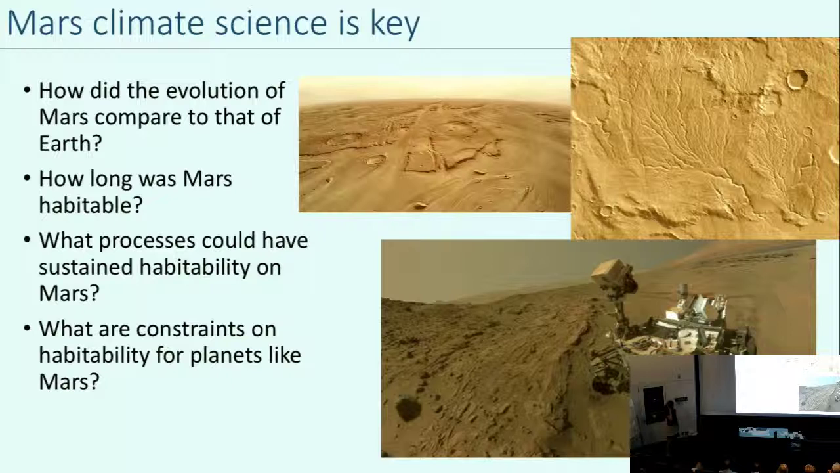And what are the constraints on habitability for planets like Mars? So now we can go out, we can use telescopes, and we can find exoplanets of different sizes. And one of the big questions that people have about exoplanets is, how can you tell whether or not a planet that we find around another star is habitable? And so really understanding Earth and Mars and Venus in our solar system is how we've previously studied habitability. And so studying Mars and Venus are sort of two end cases that we can then take forward when we study extrasolar planets, to try and understand whether what we find elsewhere in the galaxy is a place that could be habitable or that could have been habitable for a while. So that's kind of the picture of why we're interested in Mars climate.